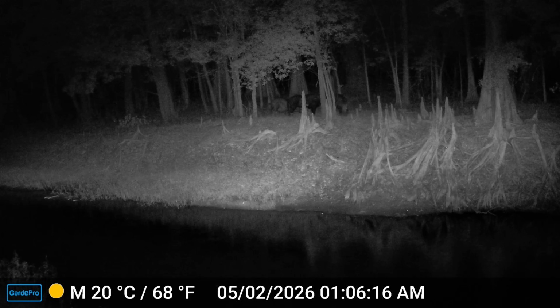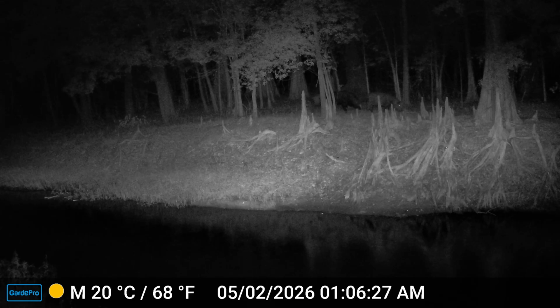Also, you want to start learning about the tracks too when you're seeing your animals like this. The wild hog tracks are similar to deer tracks in some ways, and the best way to really learn them good is to actually get out there in the woods and find tracks and start learning the difference between the deer and the hog.